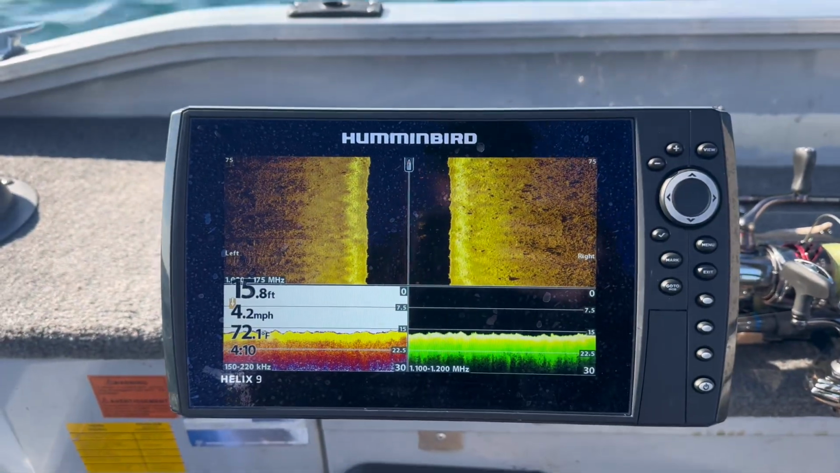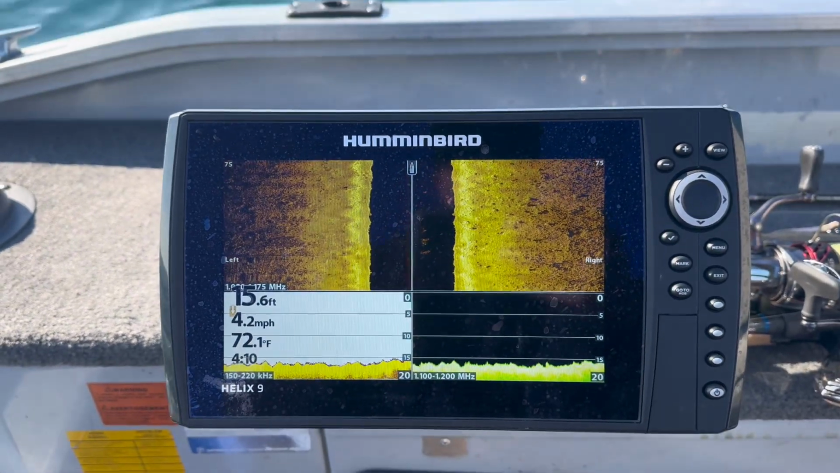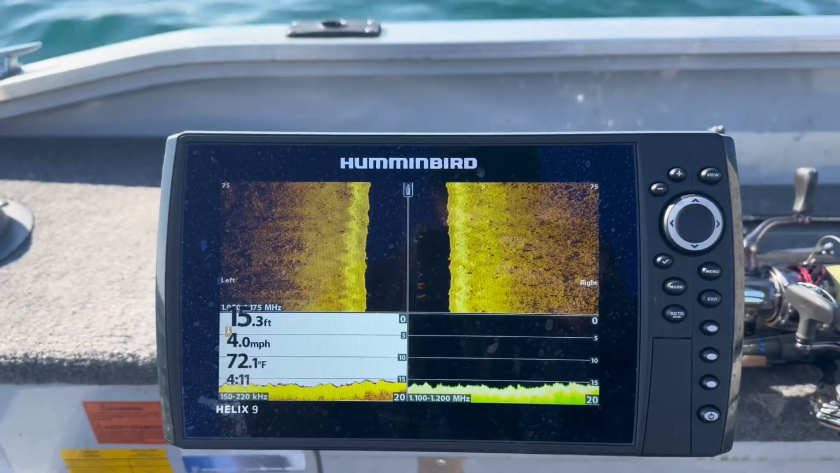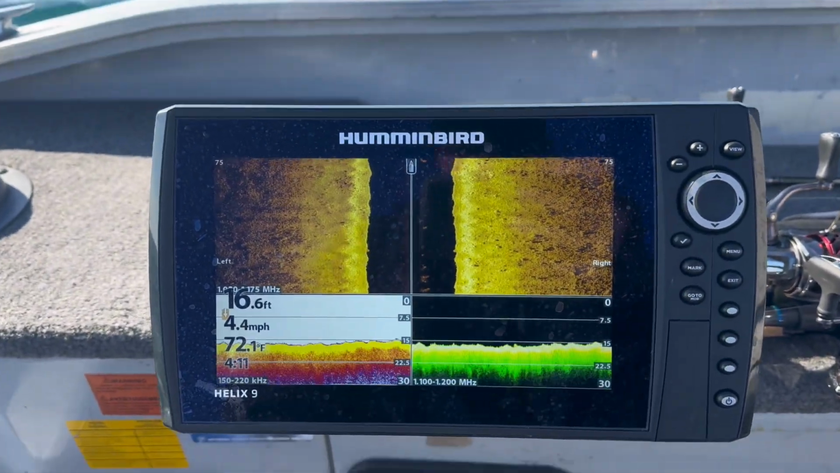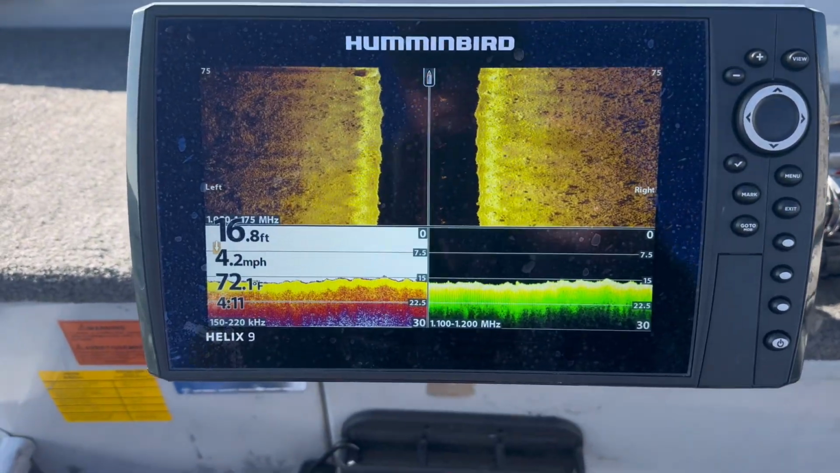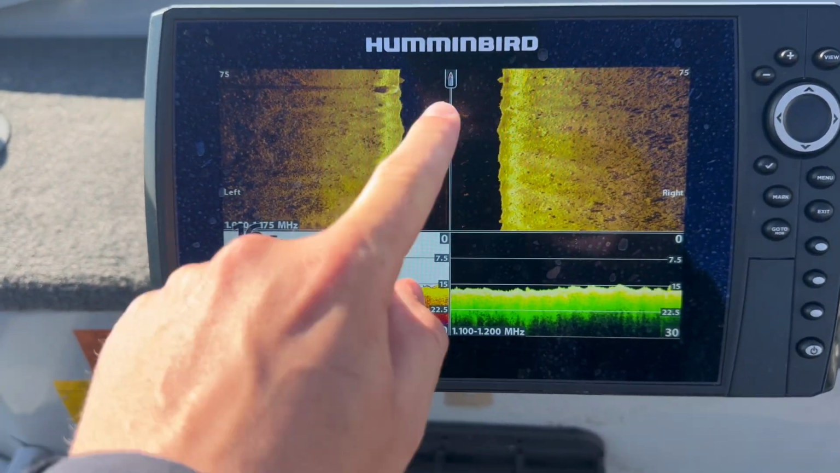So I'm up here on this 15 to 18 foot rocky flat kind of area with some deeper water around it. All I'm really looking for here is boulders. Anything that's a little bit different that these fish might hold to. Like that one, for example, right there's a nice boulder.